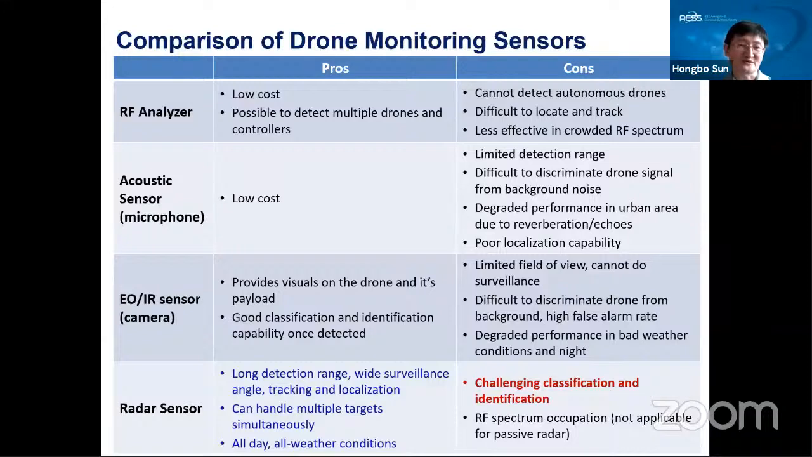Also, sometimes it has a very high false boundary. And in very bad weather conditions, and also at night, normally the EOIR sensor cannot be used. Okay, last one, radar sensor.